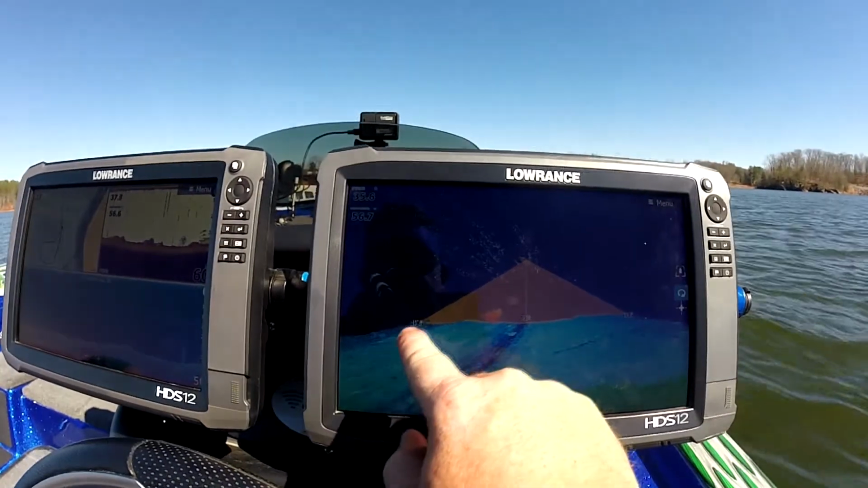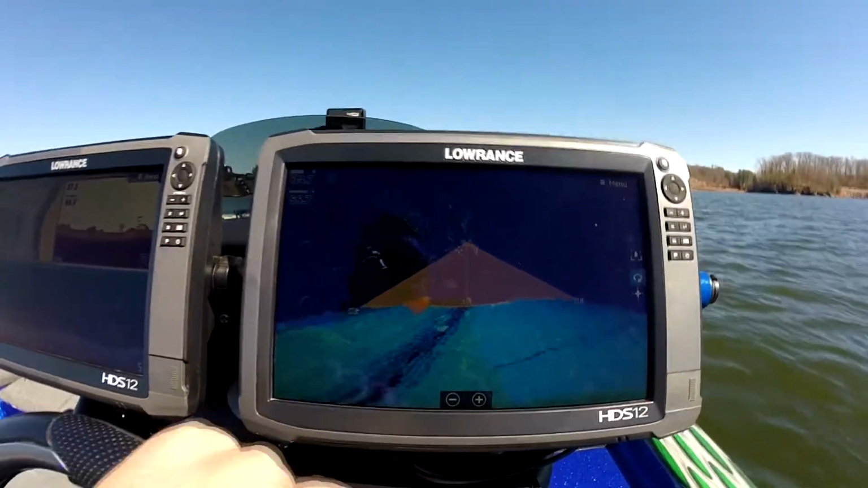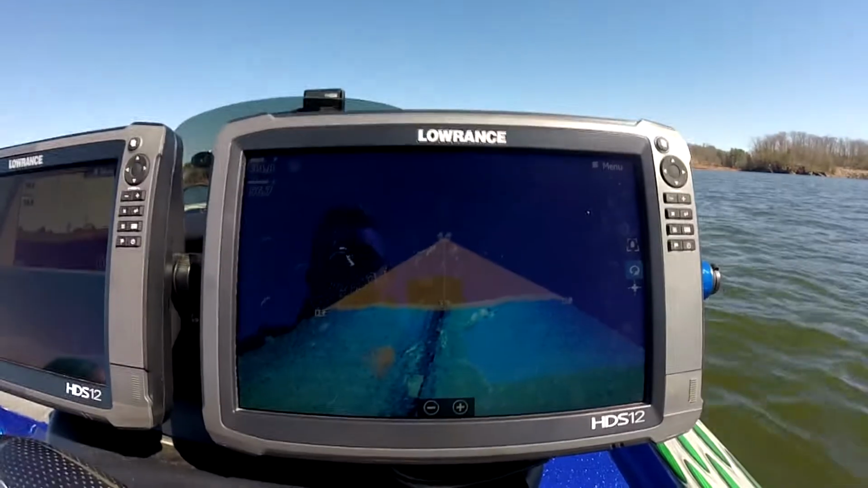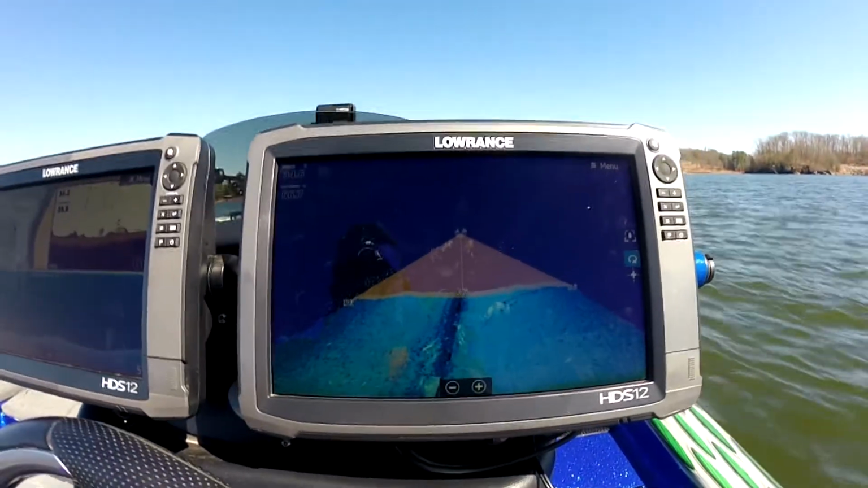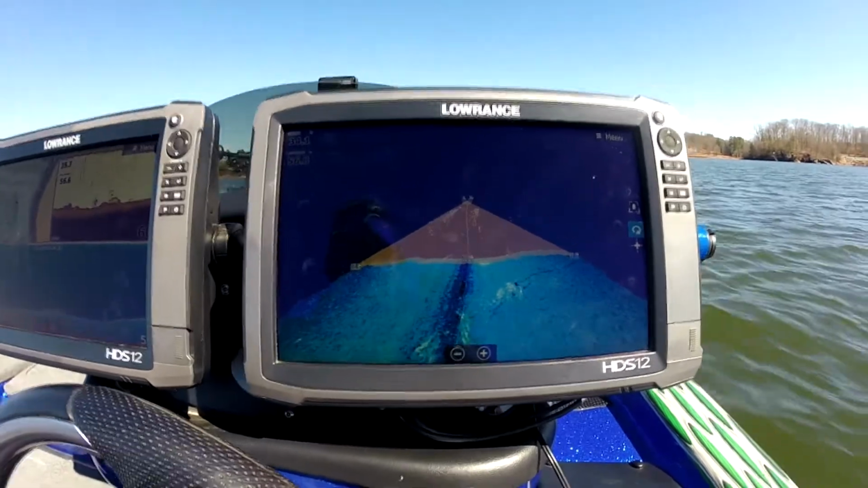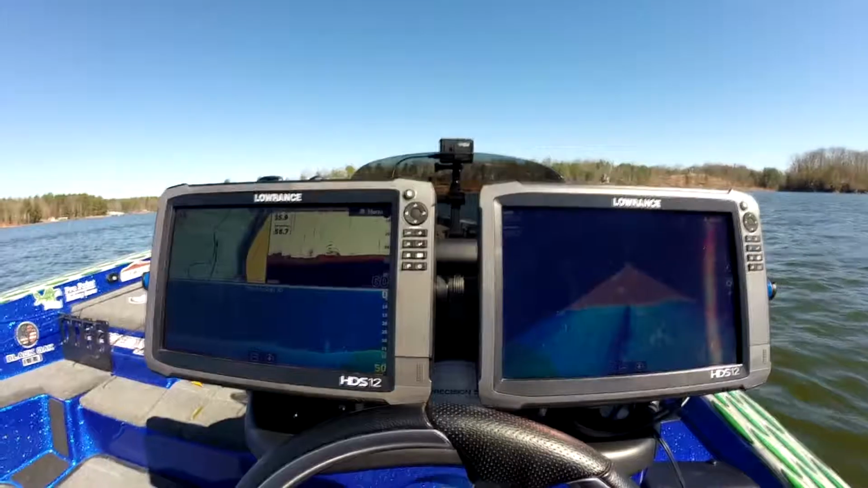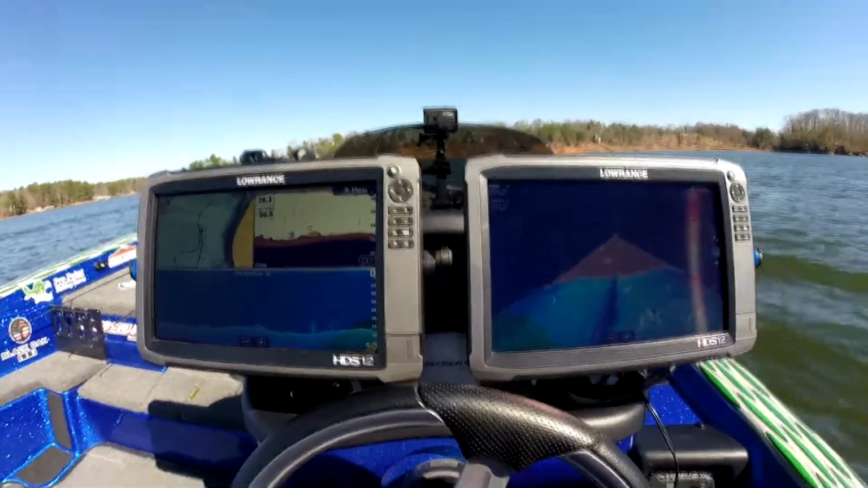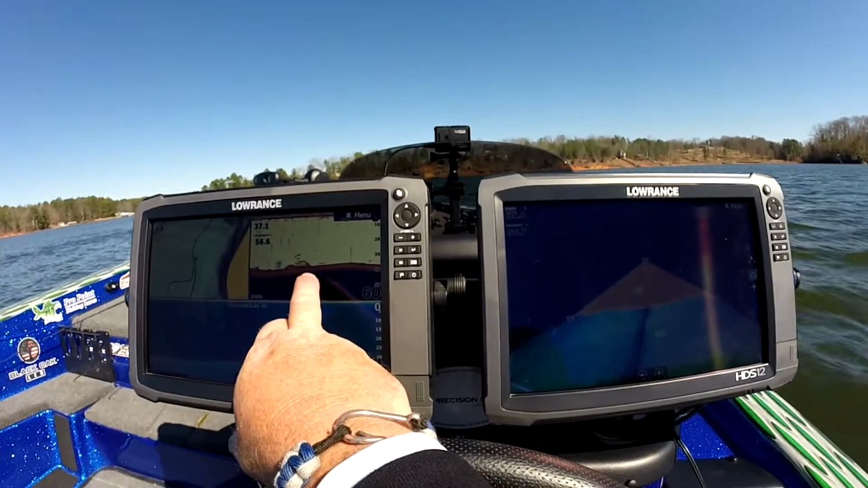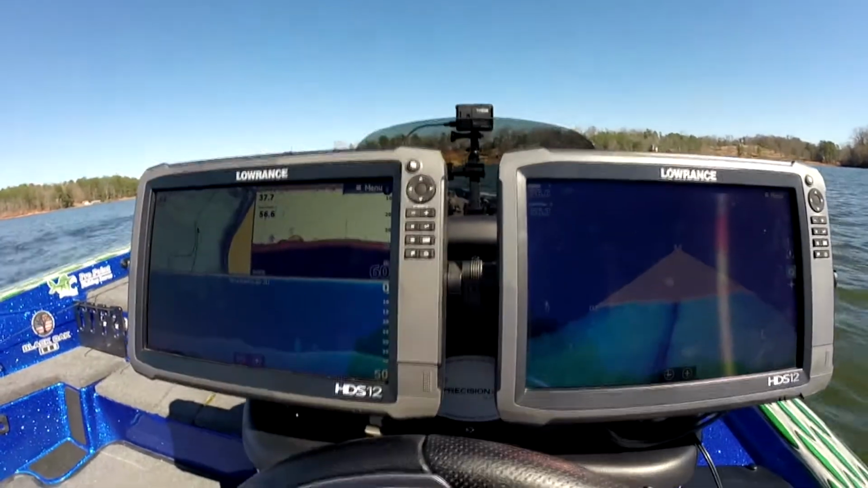So as you can see, a little hump basically right there. Now we're starting to get into some of the structure. So what I'm going to do is pull out and let you look at both of them. So you got your down here, you got your standard sonar, and you got your chart over here.